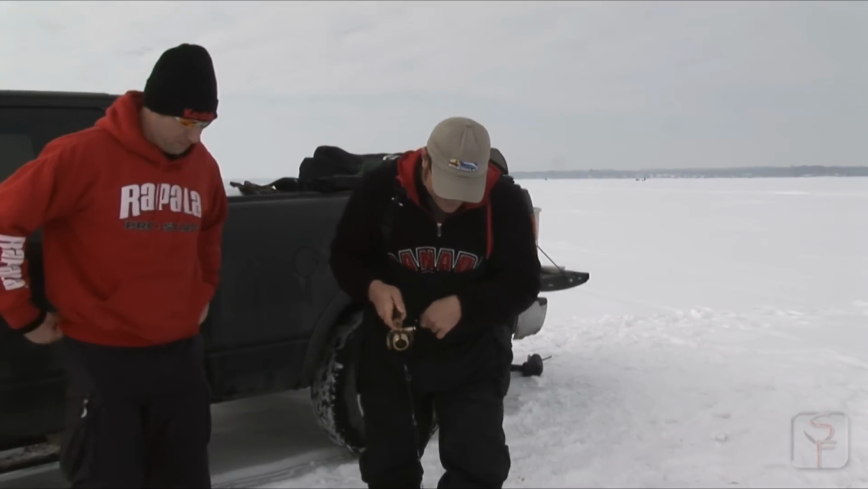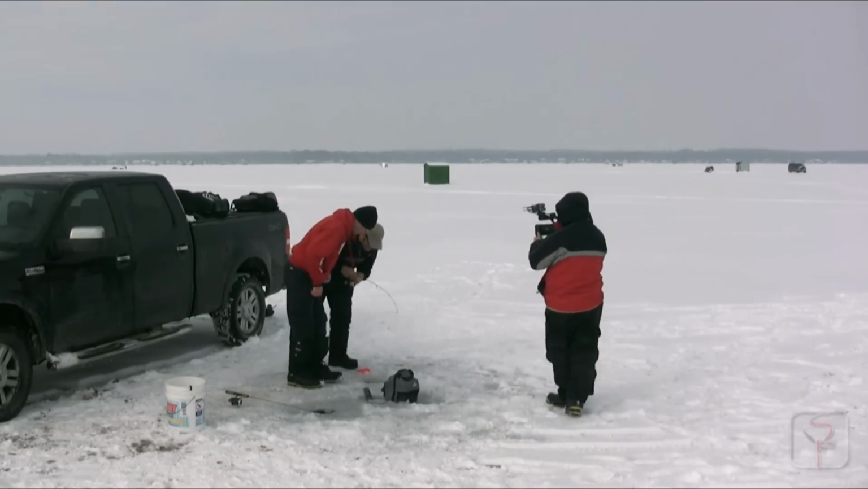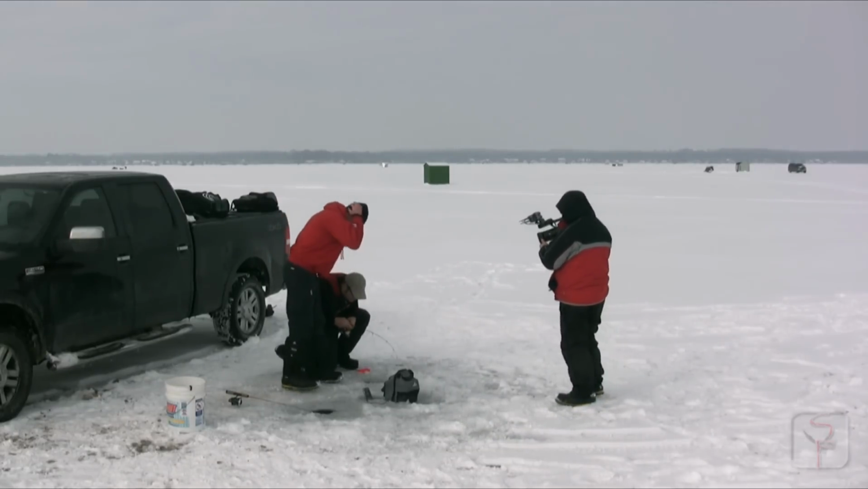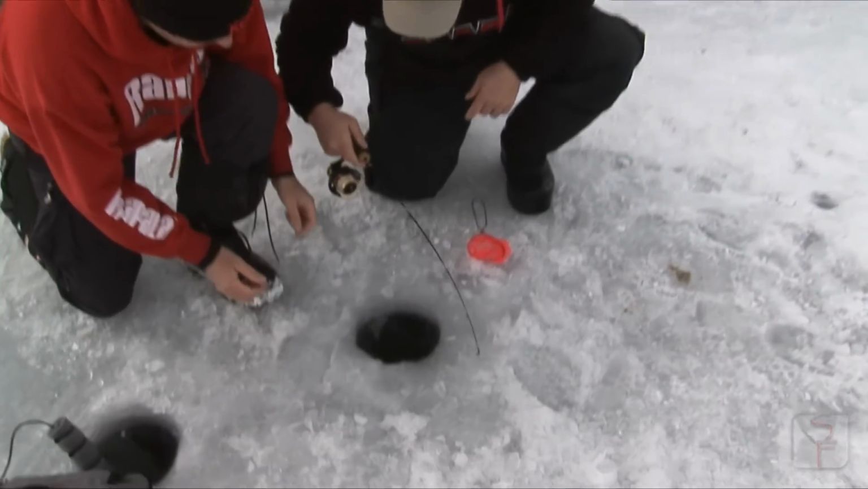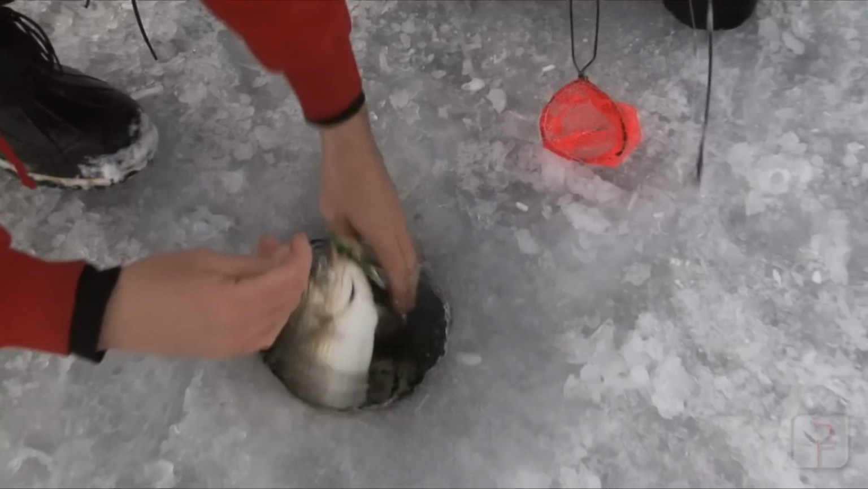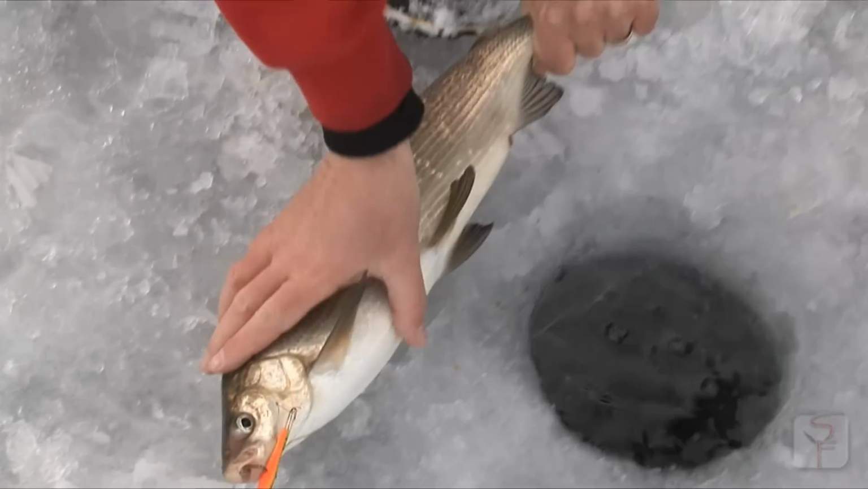Oh yeah, that's a white. Nice. Is it a whitey? It'll be a white. Yeah. Lots of whiteys out here, eh? Oh, get in there, get in there. You got him? Got him. That's a perfect hook set too. Oh, natural fish. Look at that.